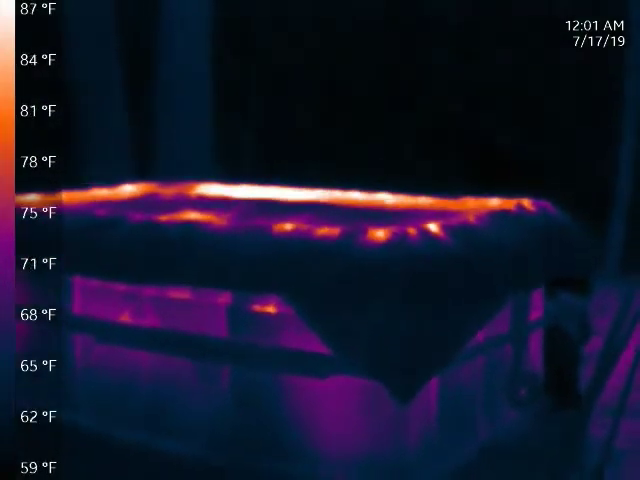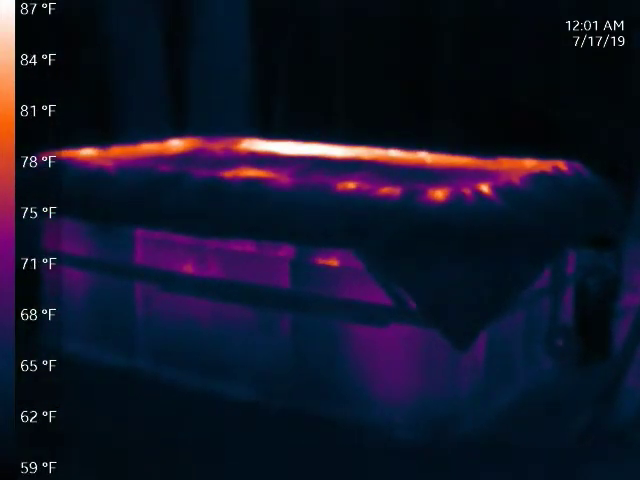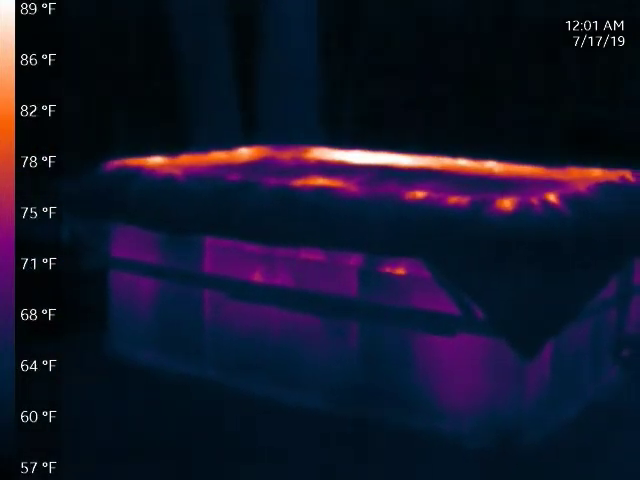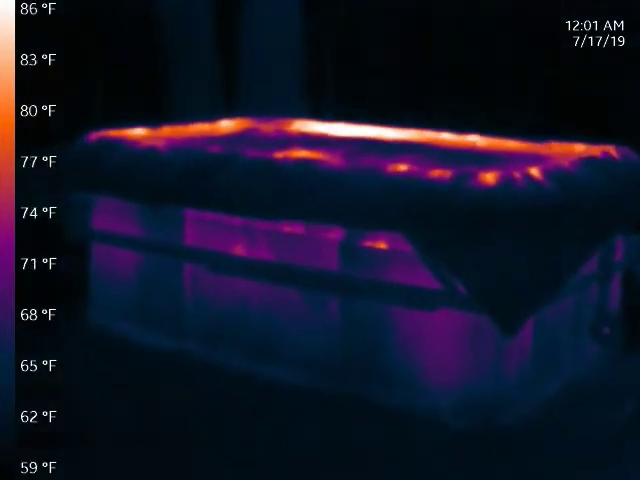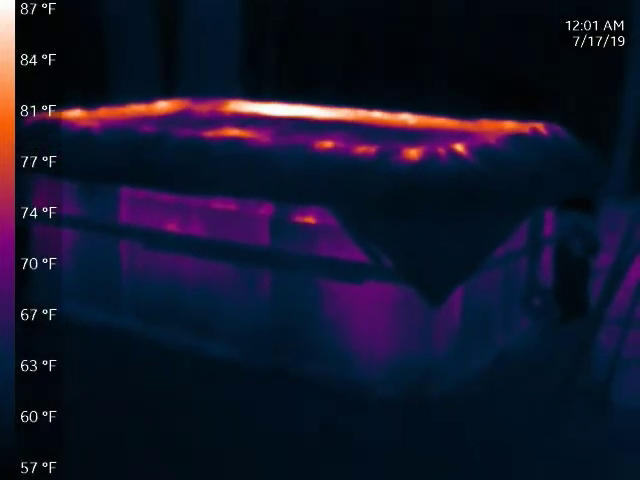Mike here. So here we are, it's midnight. This would be Wednesday morning. This is the Mark IV shit pile, otherwise known as a large insulated aerated static pile. This is made of mostly horse shit. I did do an initial video of the construction of this. It's essentially done, other than some tweaking to the ventilation system, potential heat recovery.